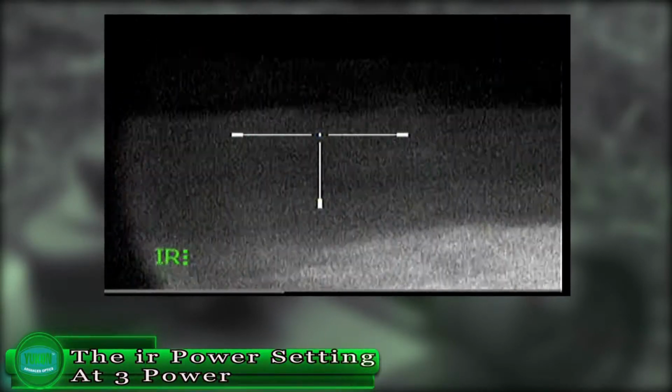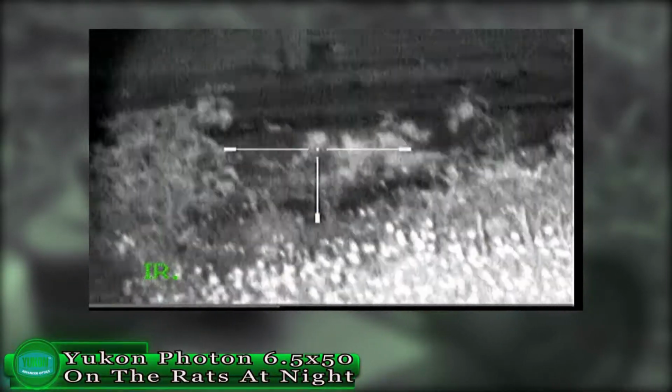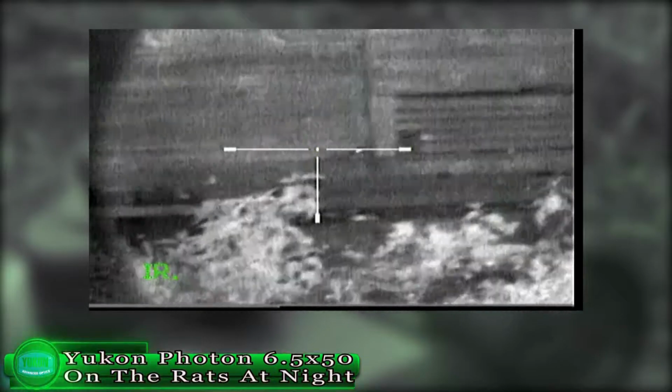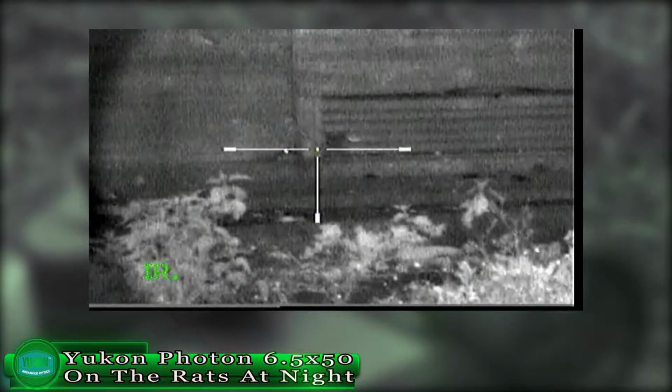Okay, so on the rats. I will say now I had 2 really bad nights, shocking nights. One rat to show for it, 1 shot rat. I'll just show the one and only rat shot coming up.